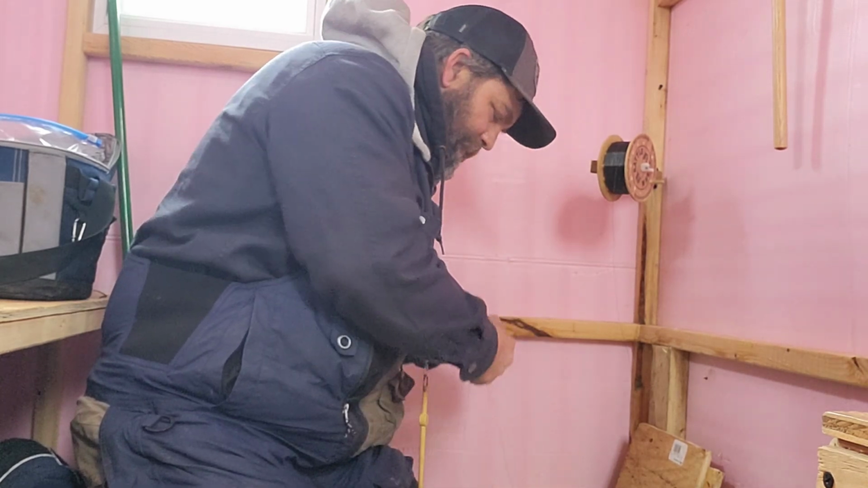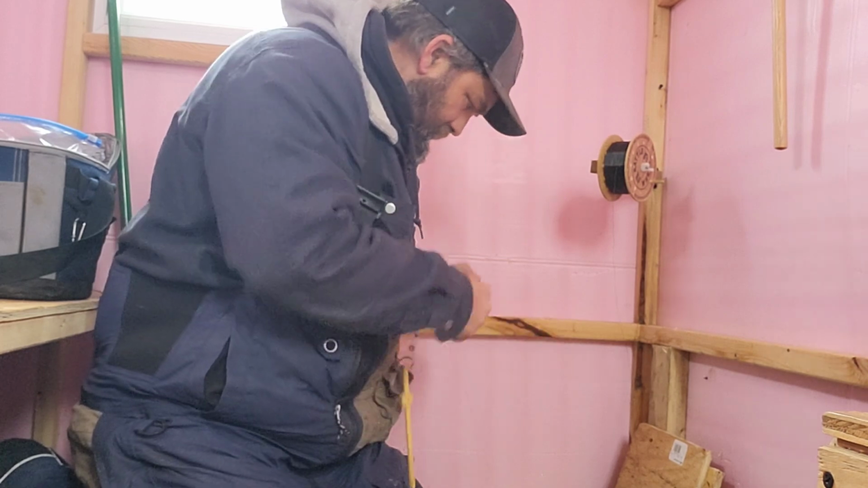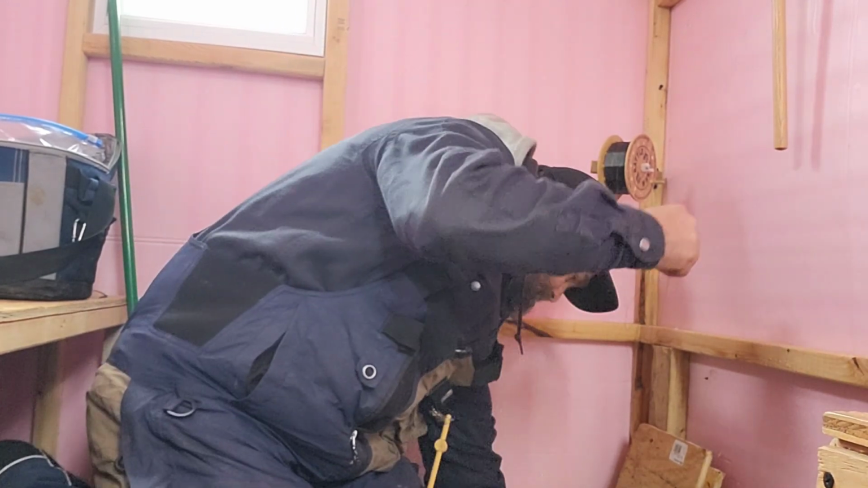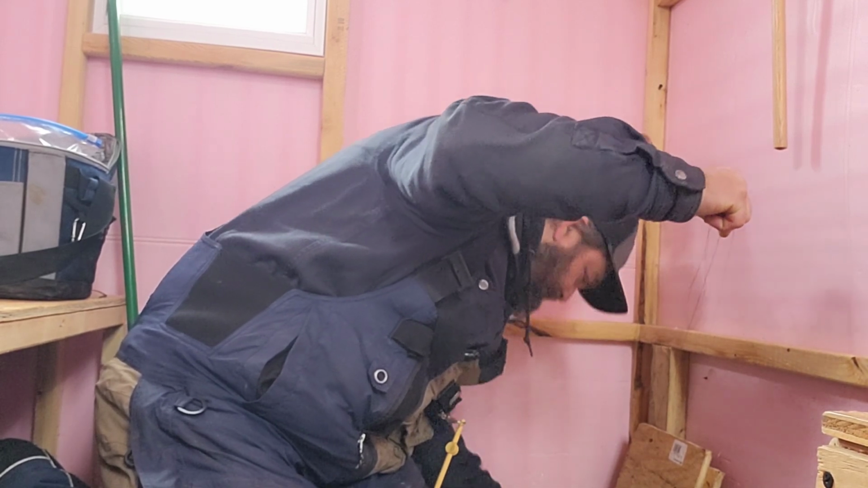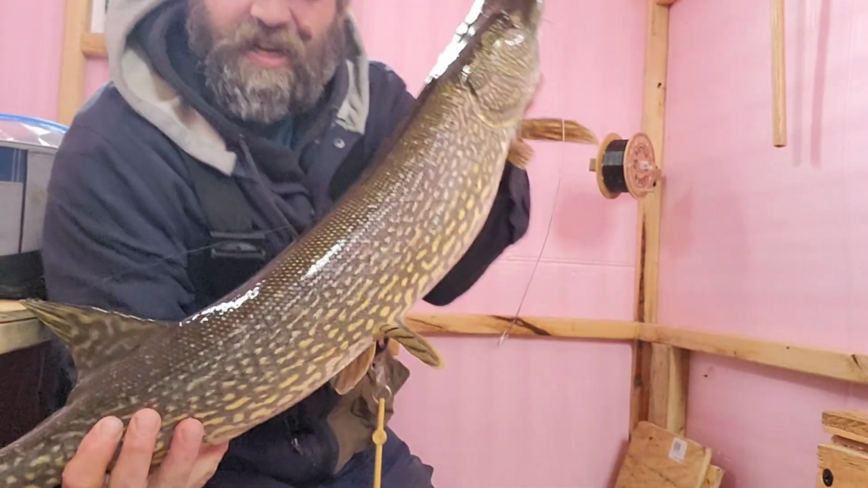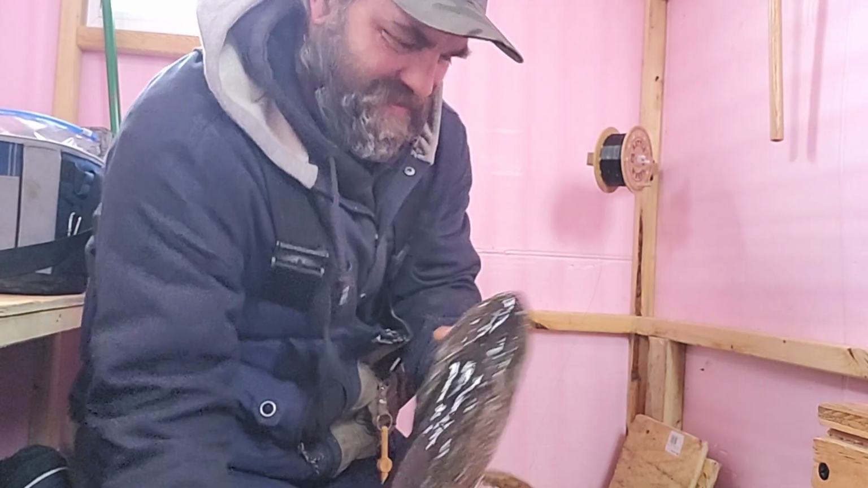You just don't want to horse these fish in. You kind of let them do what they want. Oh, got his head to turn this time. It's another nice pike. Ouch. My fingers on the gill. Oh yeah. I'm the hot dog, baby.